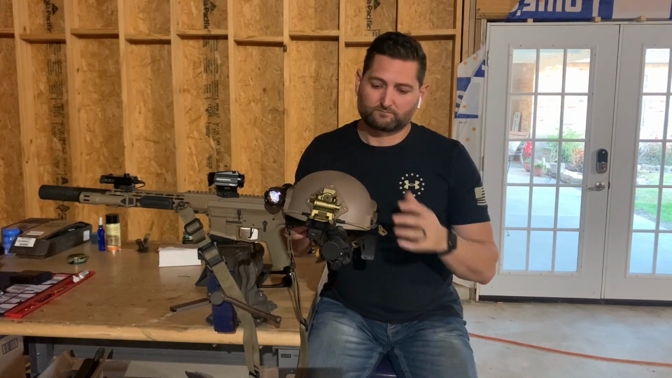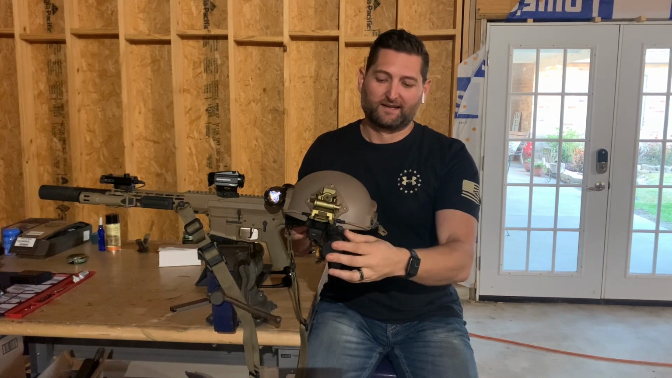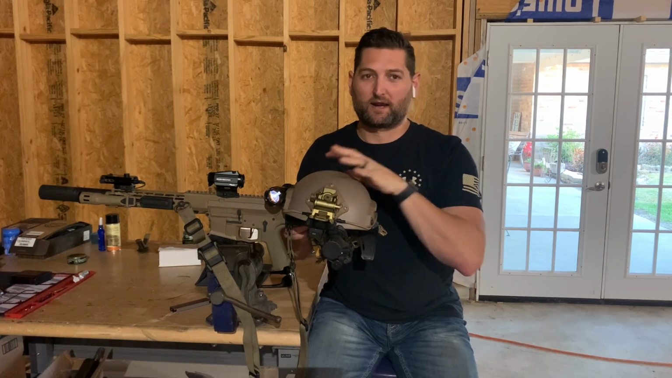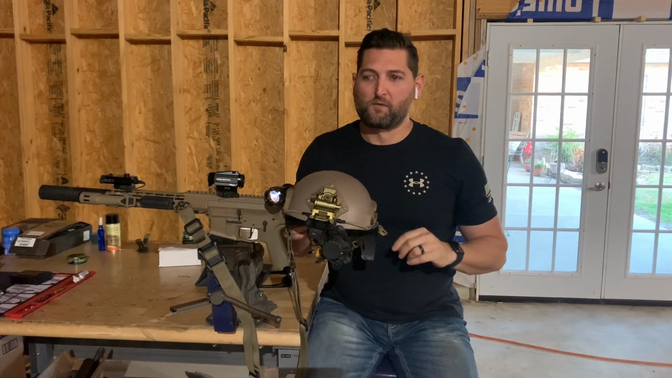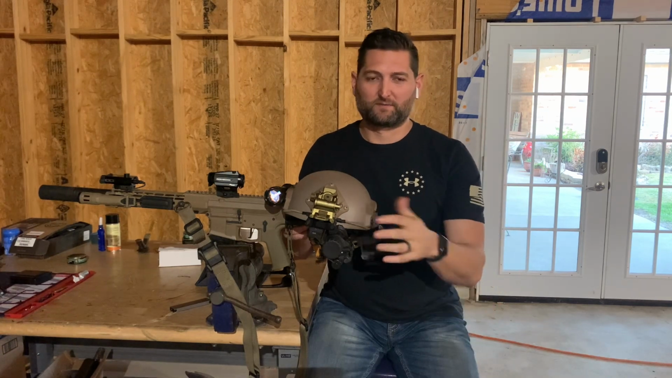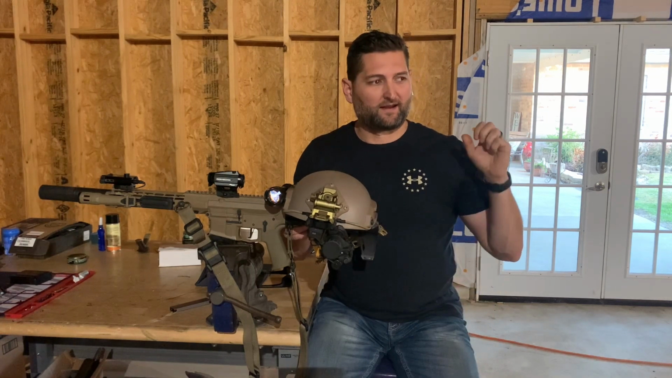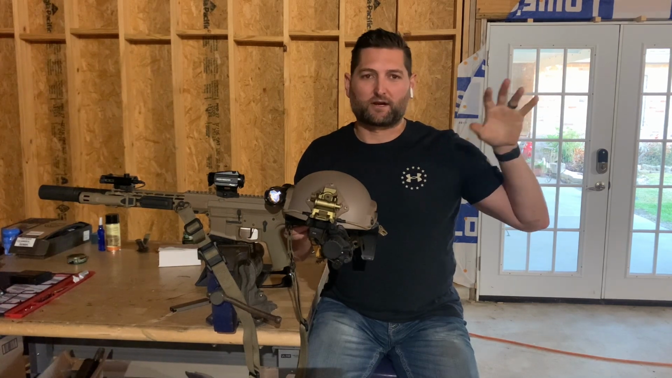Another pretty cool thing that I've noticed is when you're stalking up to an area where you've got a cell phone camera or a camera in general, you could be a couple hundred yards away running this PVS-14 at night, and that camera will go off, and it's almost like lightning strikes in that area.